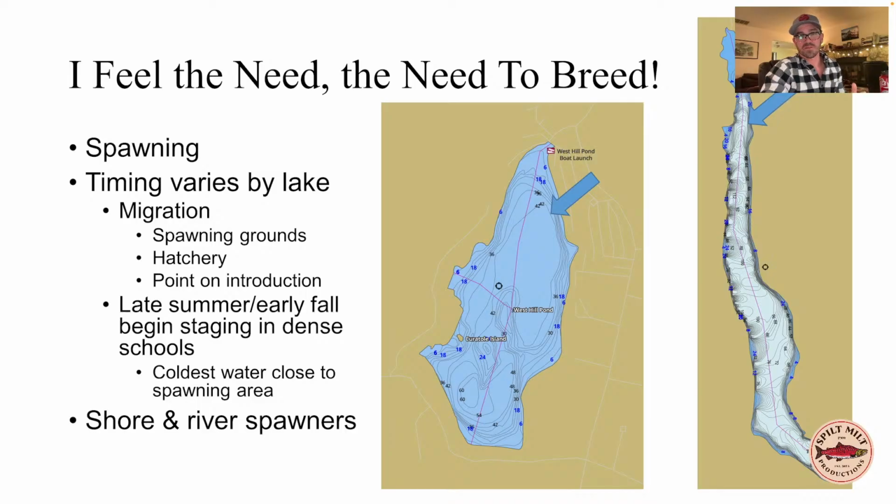Likewise, Deep Lake, which I have sort of turned funky here, up here by where my head is, that's where the boat ramp is. The fourth-year fish will all start to concentrate on this deep water ledge right before it moves up into a big shallow cove in the fall, because they are waiting to transition into that spawning phase, and then they're going to move up right where they were dumped into the lake.